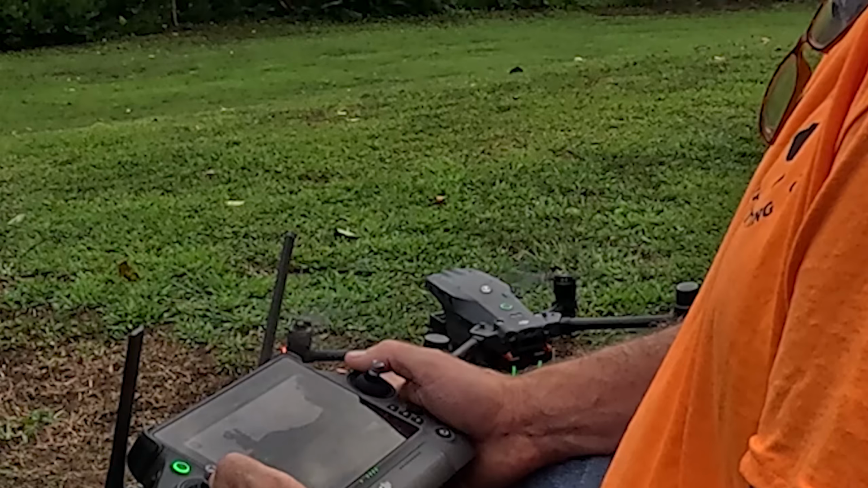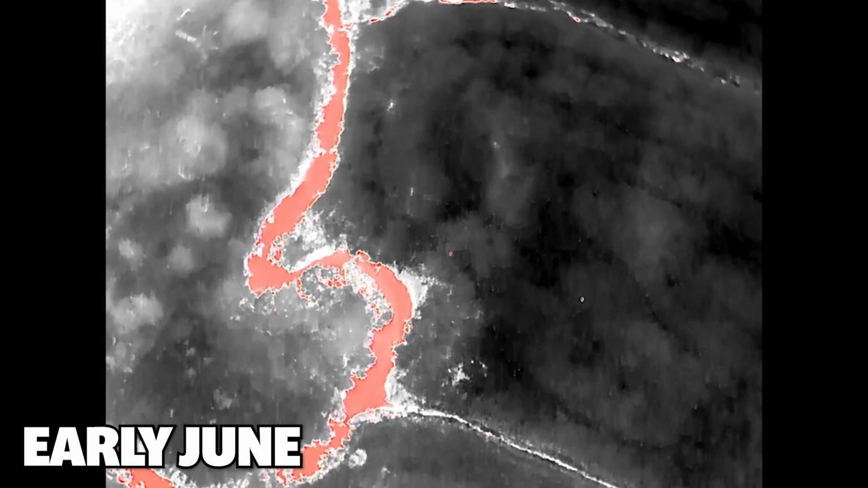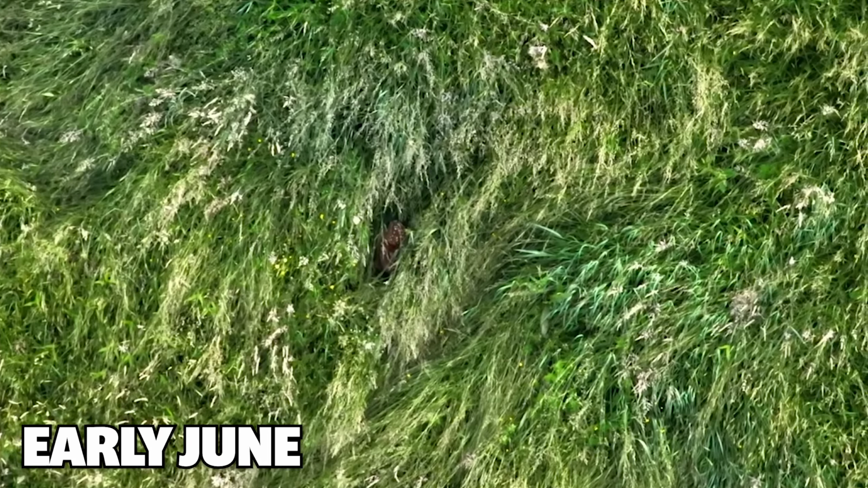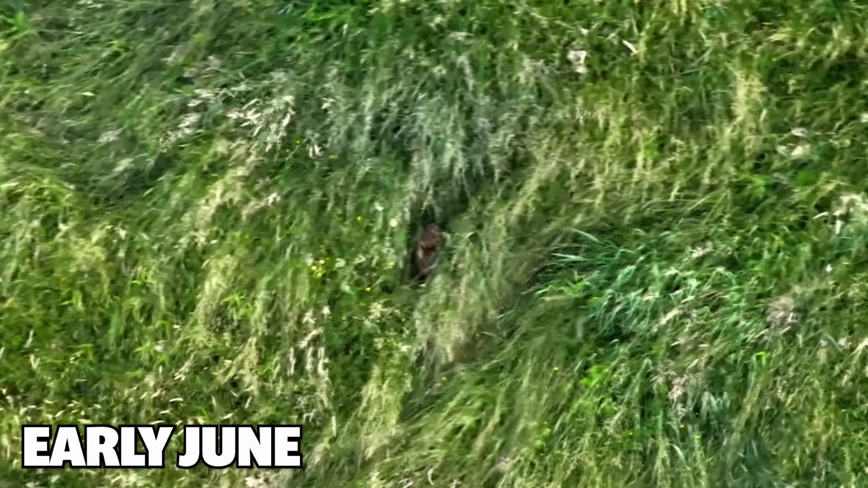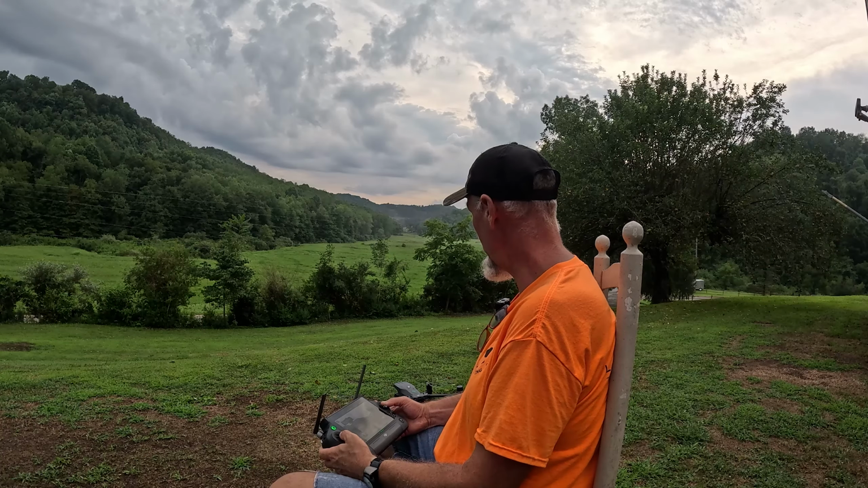So what I got going on this evening is we're getting ready to fly the Matrice 30T thermal drone and see if we can find any nice bucks. Now, the last time we flew this area was this spring, early June, and we were trying to see if we could find fawns. Here we go, let's get launched.